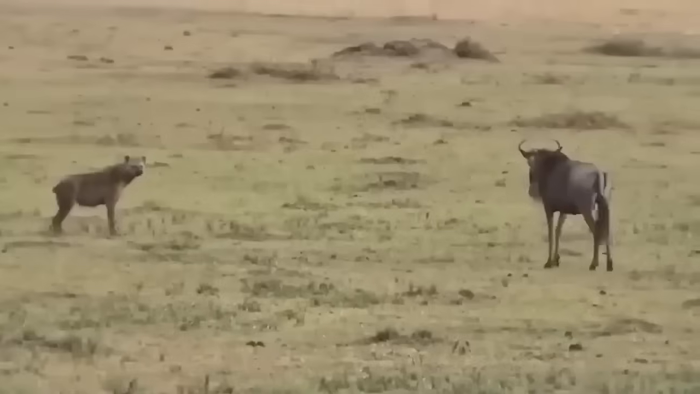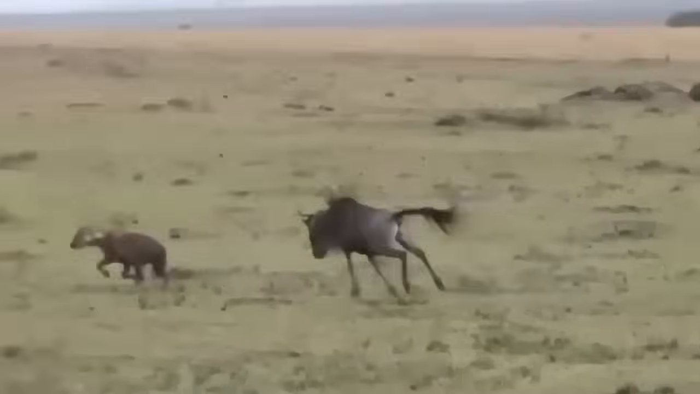In a display of agility and determination, the wildebeest evaded its pursuers for an impressive length of time. But ultimately, exhaustion took its toll, and the hyenas secured their meal.